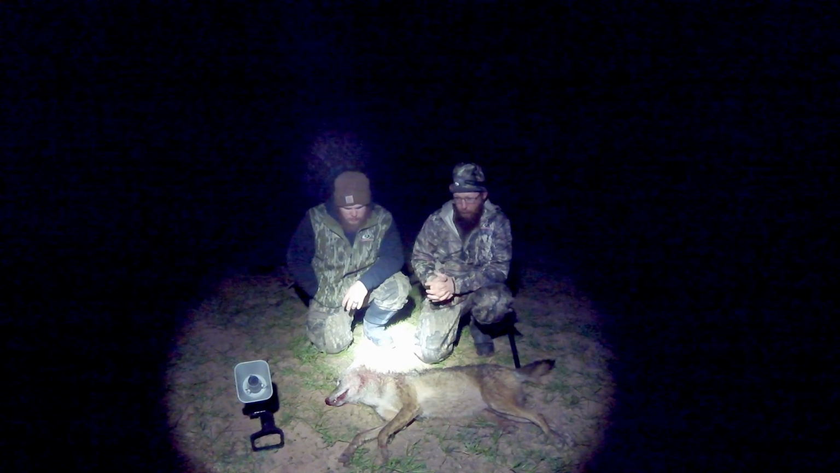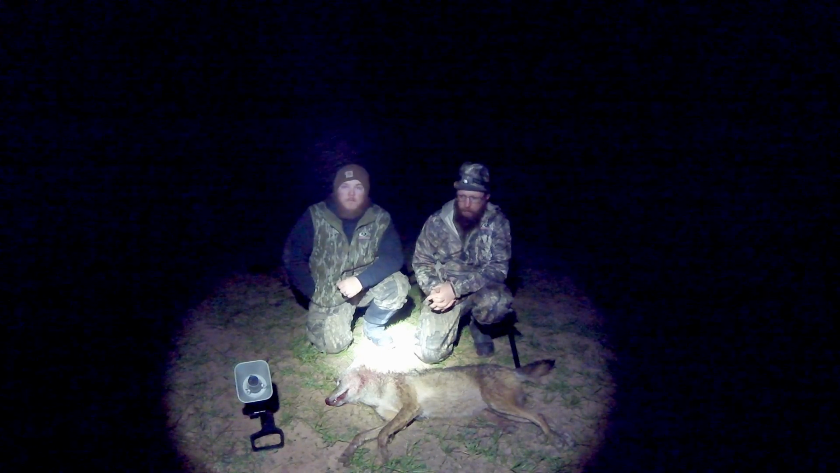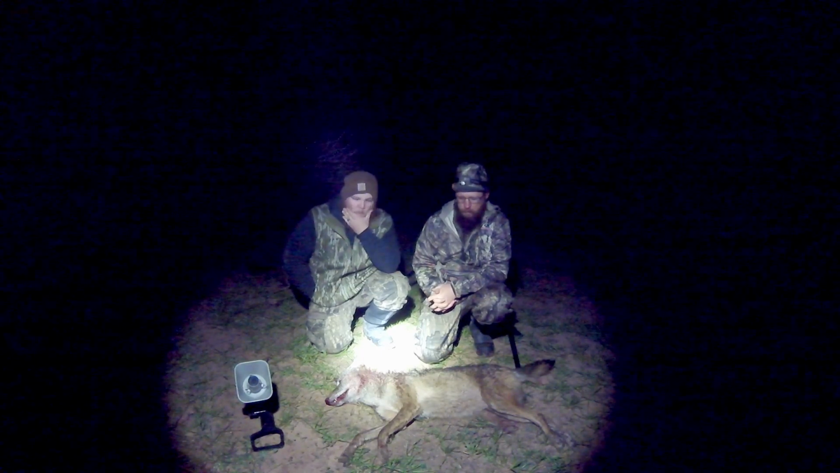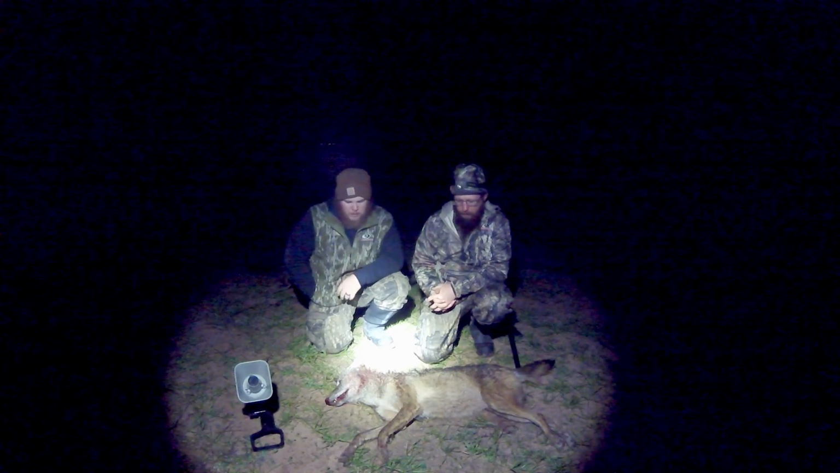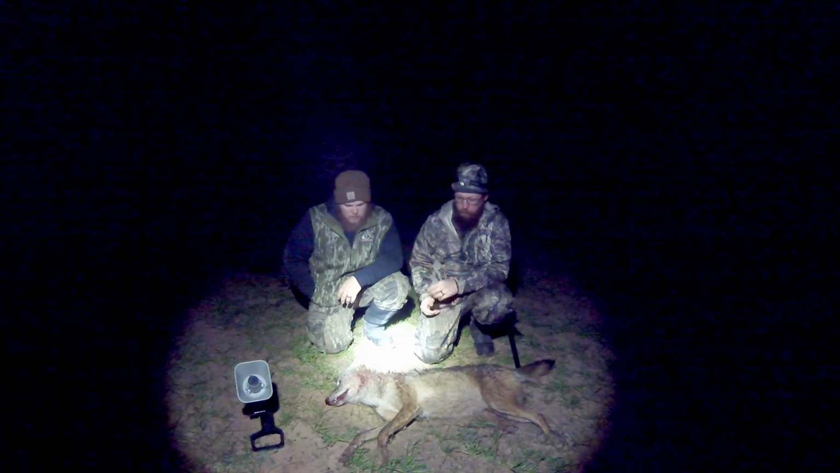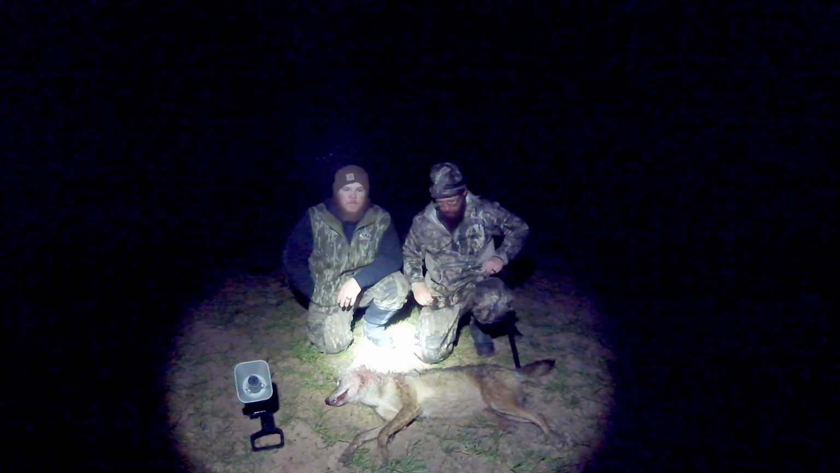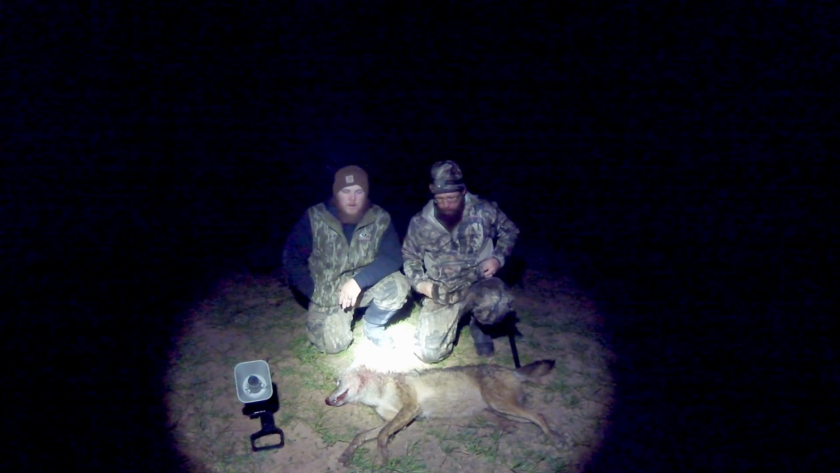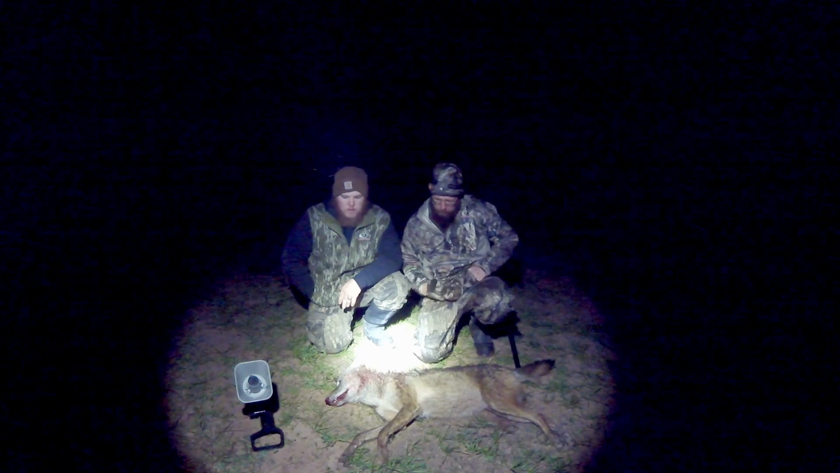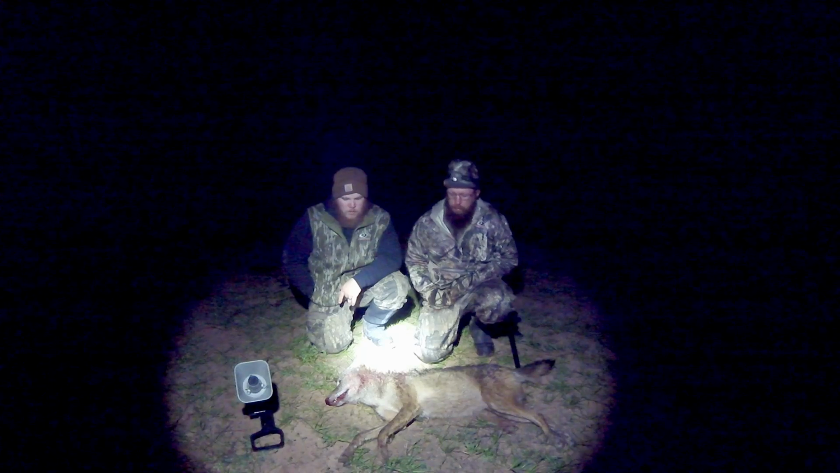It's been about a week, and we made a stand right before this one. Had some guys ride up on us, so we left, and I was telling Justin, I want to go to that high line, but we know the coyotes are in here. Every time we come in here, we hear them howling. But I was nervous that because he shot at it, we smartened them up and they just wasn't going to come into the call.